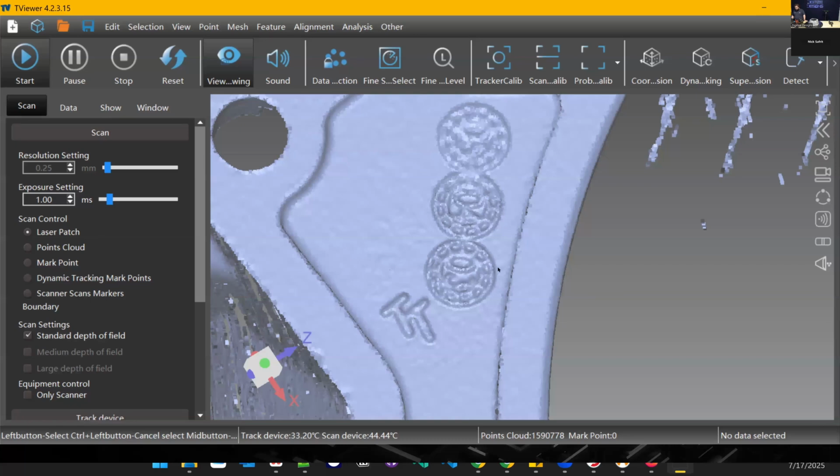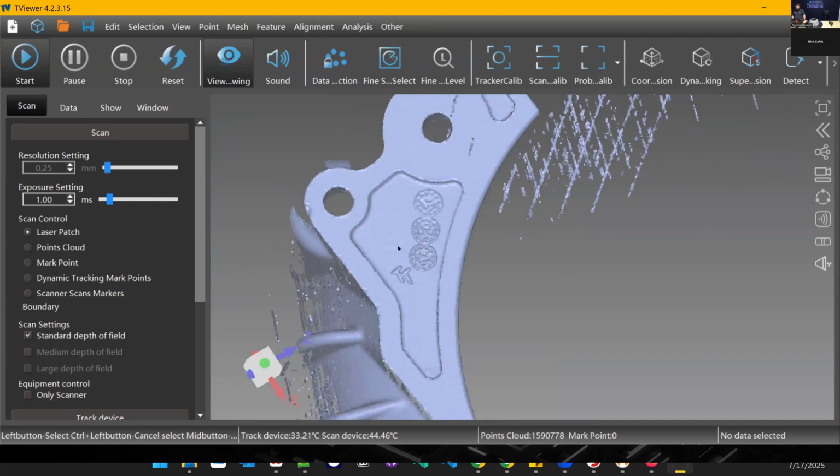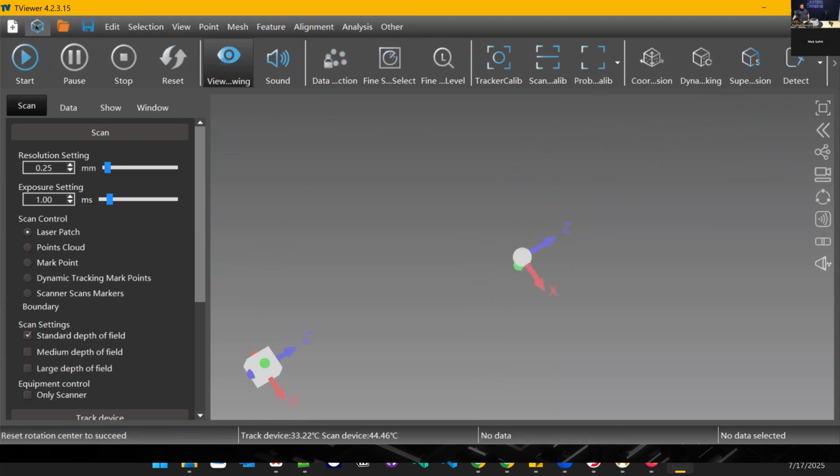I've got an open question about can you use the scanner without the tracker? And yes, I think I mentioned earlier, but that's a great segue. We'll show that now. Start a new scan. Let me switch out to a different part, one that has a few more targets on it for showing this. See, this has a handful of these 6 millimeter diameter targets on it.